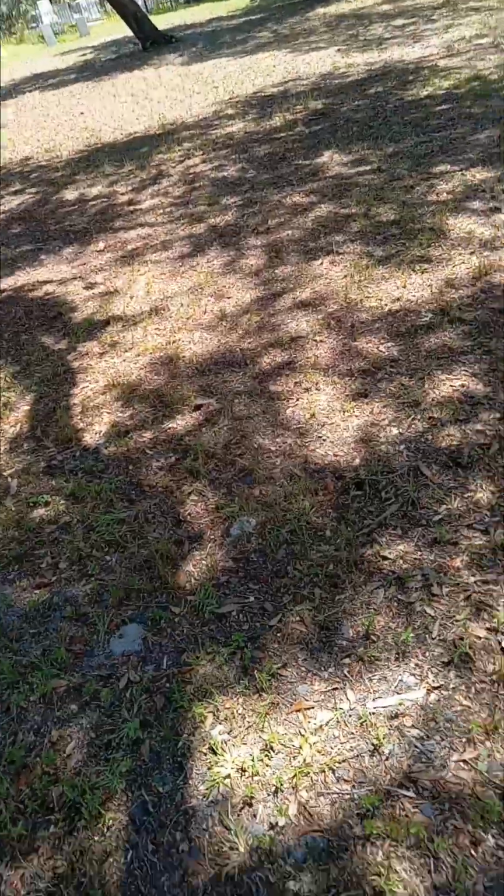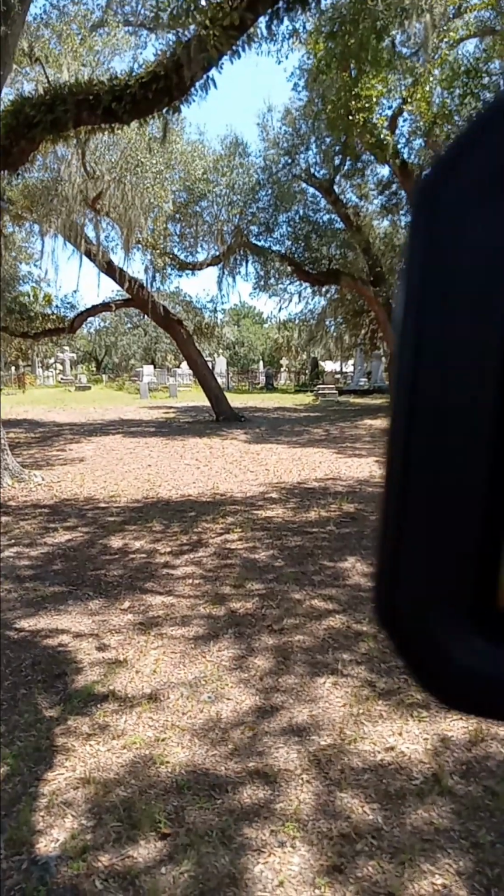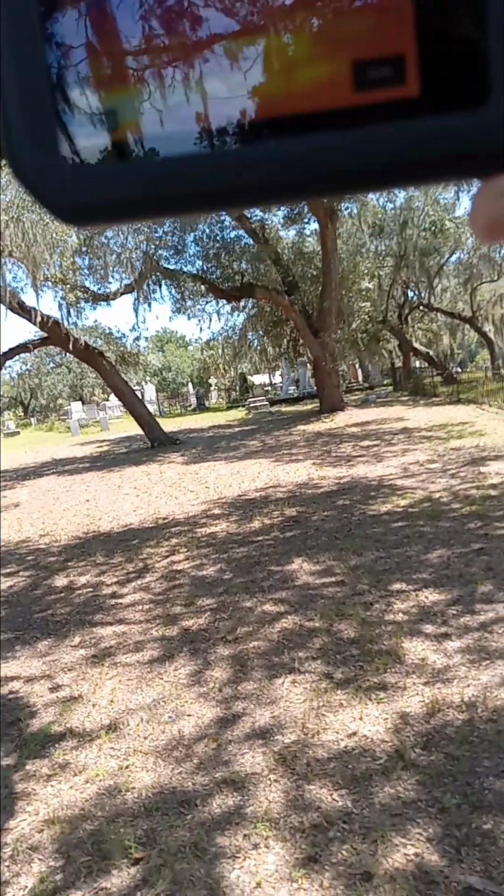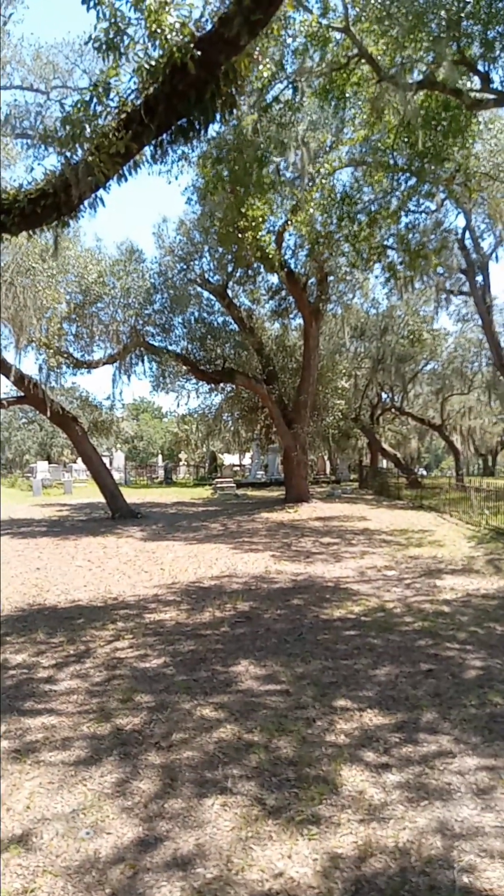All right. Let's go back to looking up in that tree. There's some cold spots in that tree. I don't know if you can see it or not without moving the camera.